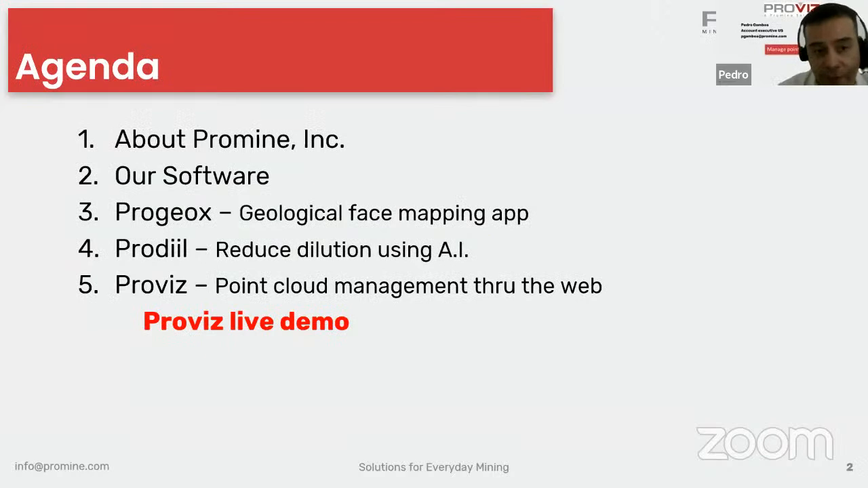Okay, perfect. Our agenda for today is going to be about Promine Inc., our software, ProGeox, our app for geological phase mapping, ProDeal, our solution for dilution reduction and understanding using artificial intelligence, and Proviz, which is what our main focus is going to be today. It's our point cloud management through the web. And then we're going to have a Proviz live demo.